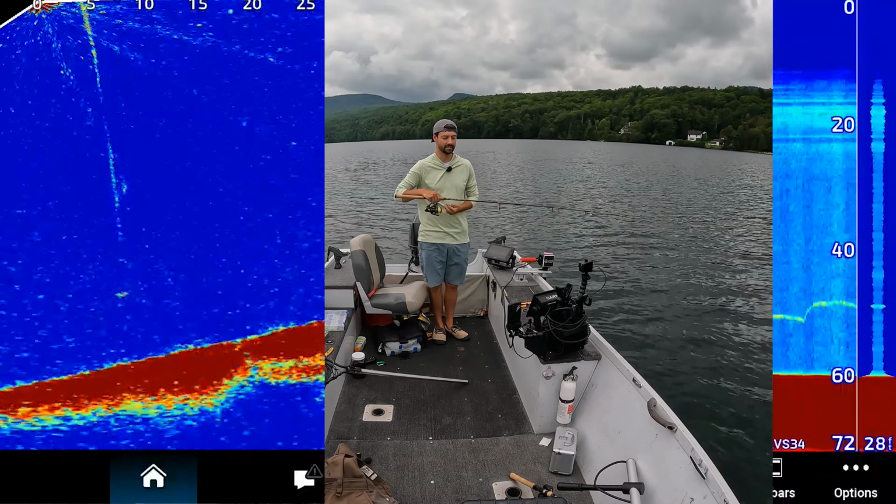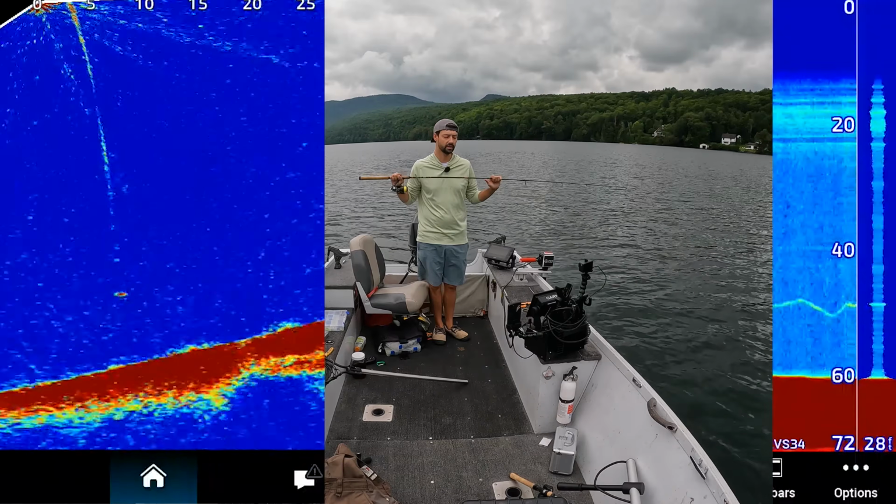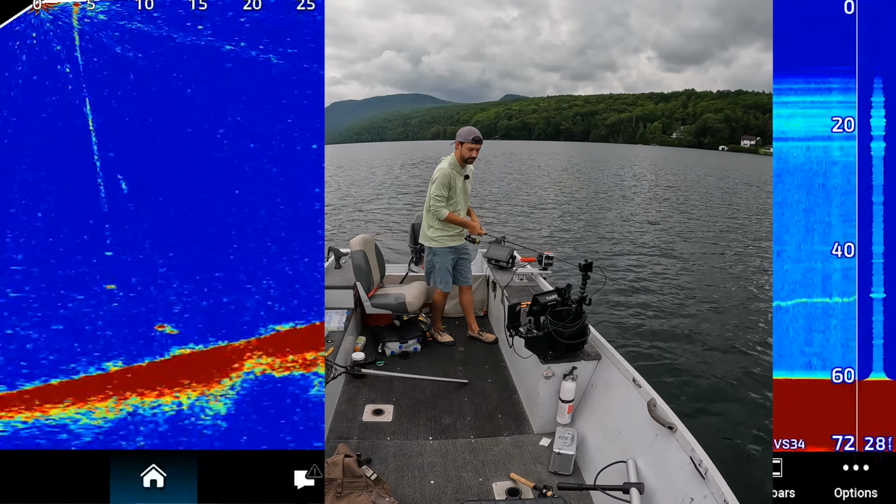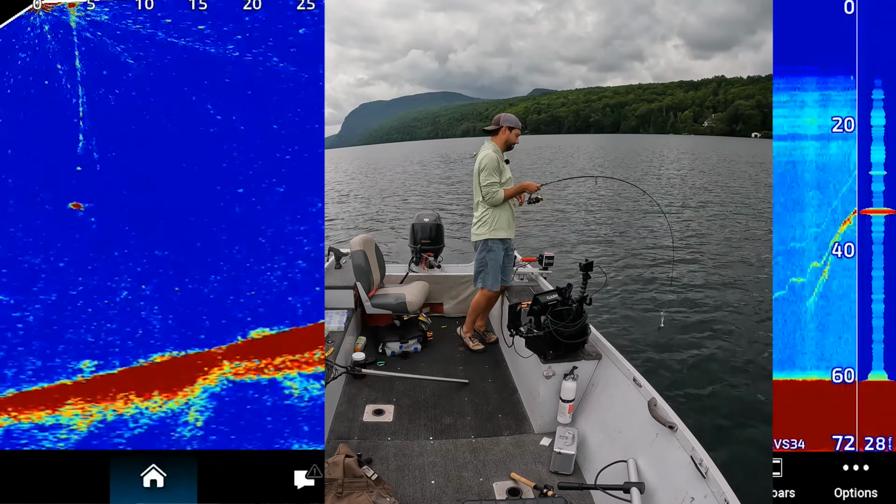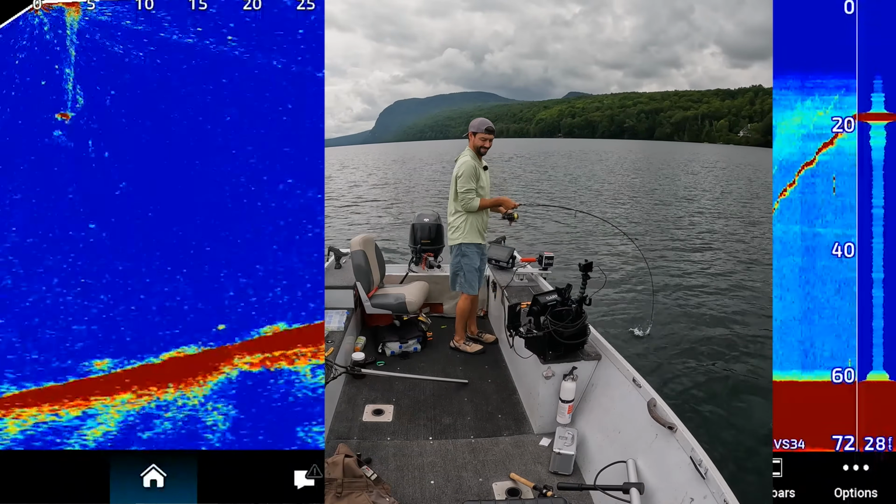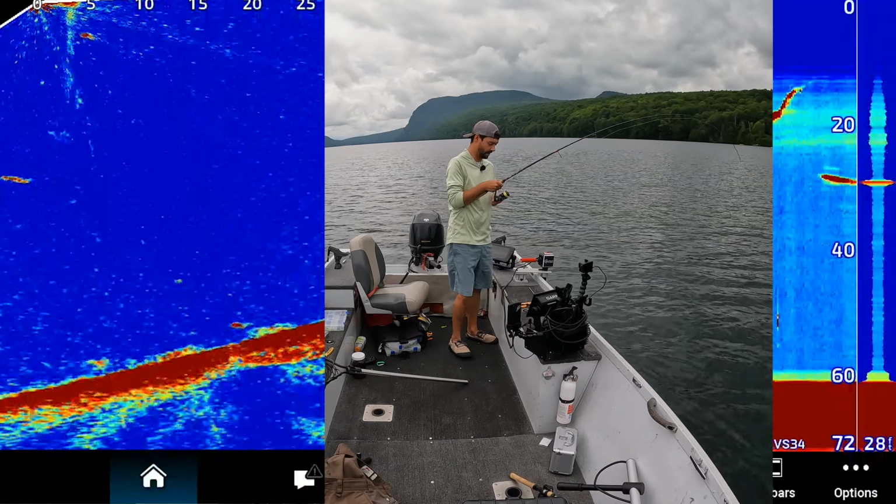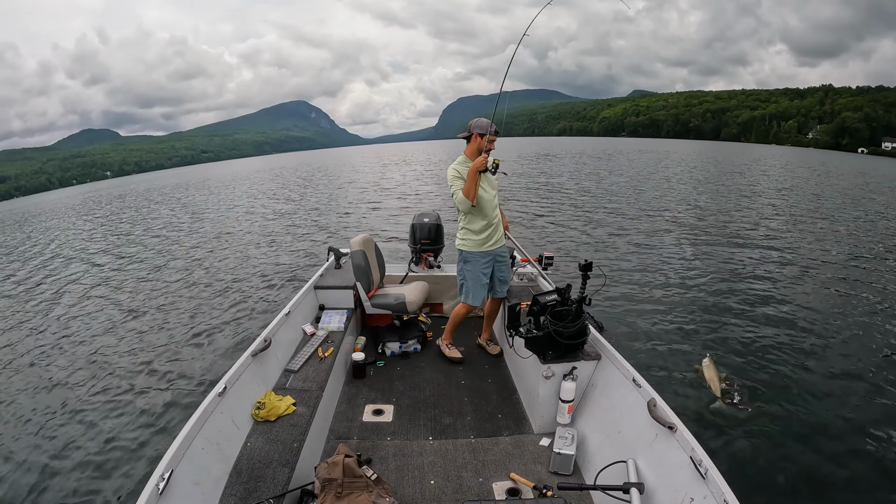My drag is locked down. Everybody says, oh, you're going to break your line if your drag is locked down. That's not true. Here's a fish chasing me. That drag is locked to where I can barely pull the drag on that.